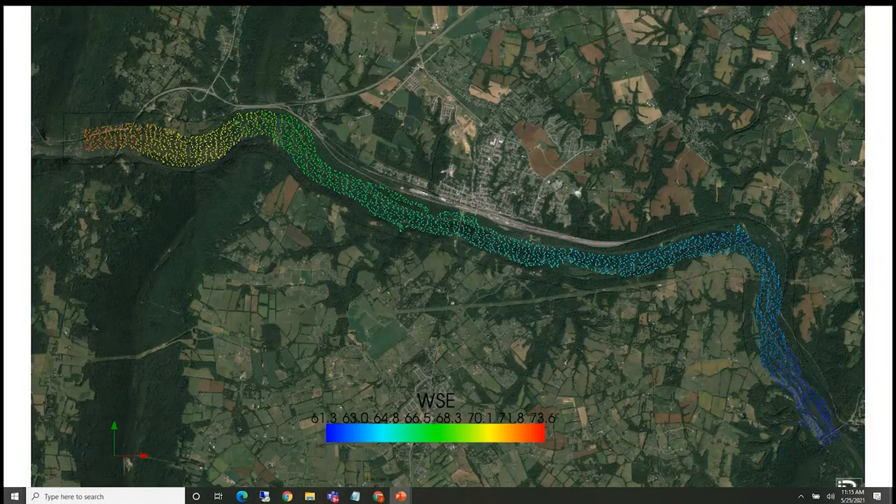So these are what the LiDAR returns look like for the surface, and these were developed from the LiDAR data by Paul Kinzel, just using a filtering algorithm that picks the first return off in the region of the river. It's not perfect, but it generally does pretty well. And sure enough, the water runs downhill, so that's a good sign. So we've got this water surface elevation.